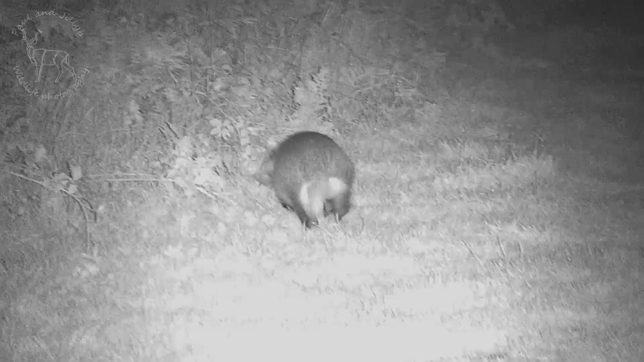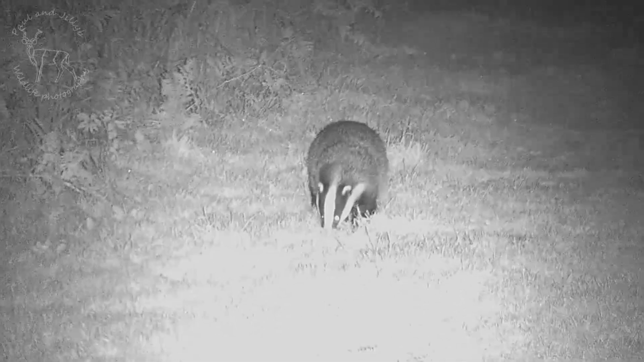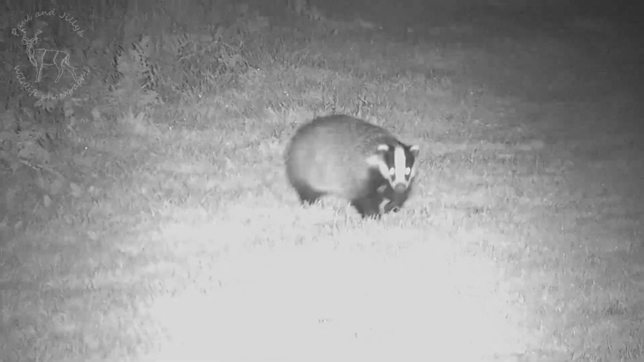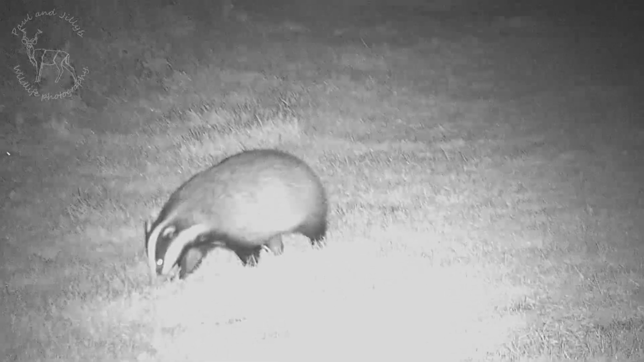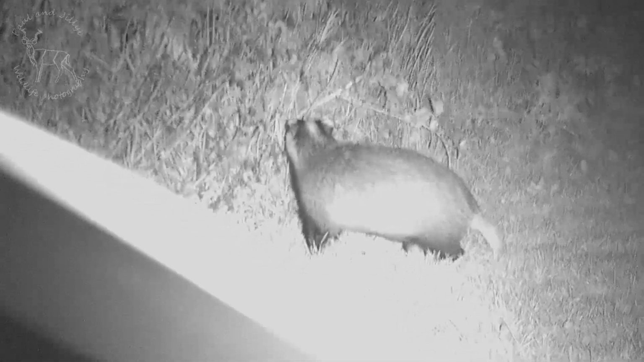Now this badger, we heard something rustling behind the tent. It was maybe 6-7 meters away, and as you can see from the foreground, it's very bright. And that, I'm sure it was only on level 1 on the infrared illumination, but it's incredibly bright. It just burns the animal out if it's close.